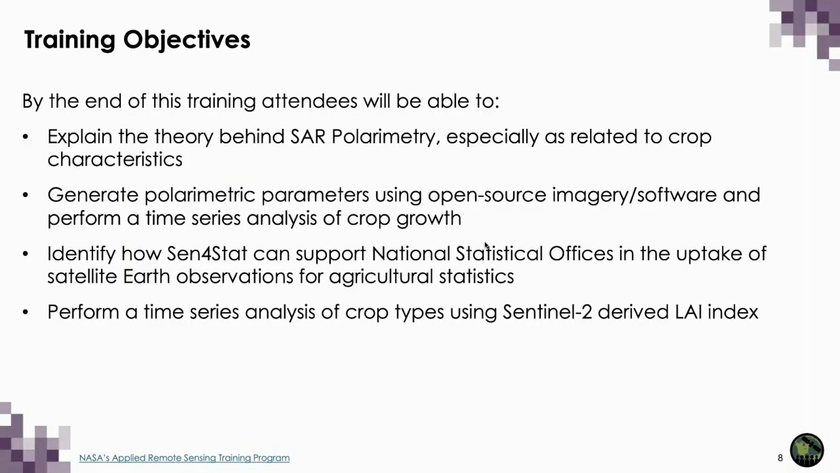Regarding training objectives for this webinar series, by the end of this training, attendees will be able to explain the theory behind SAR polarimetry, especially as related to crop characteristics. Attendees will be able to generate polarimetric parameters using open source imagery and software and perform a time series analysis of crop growth.